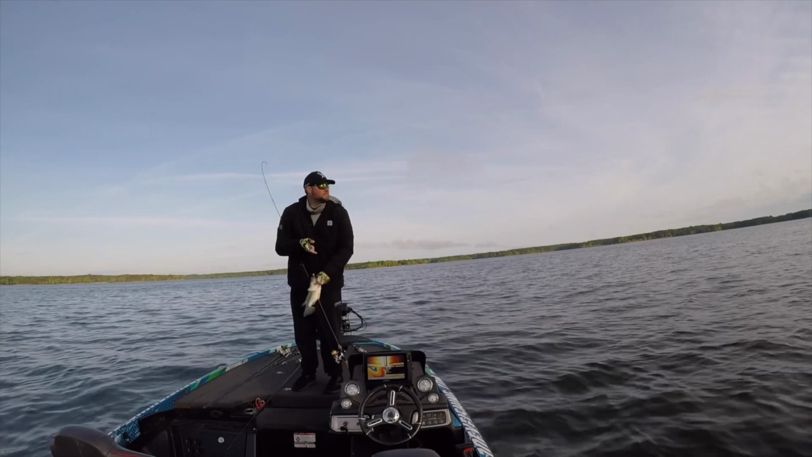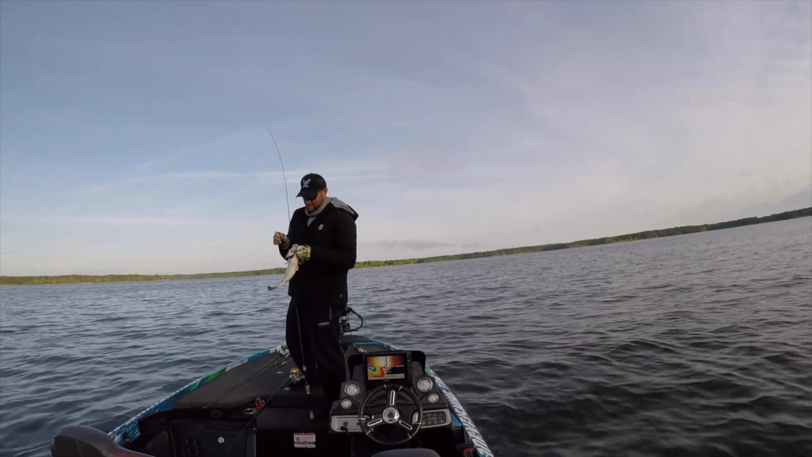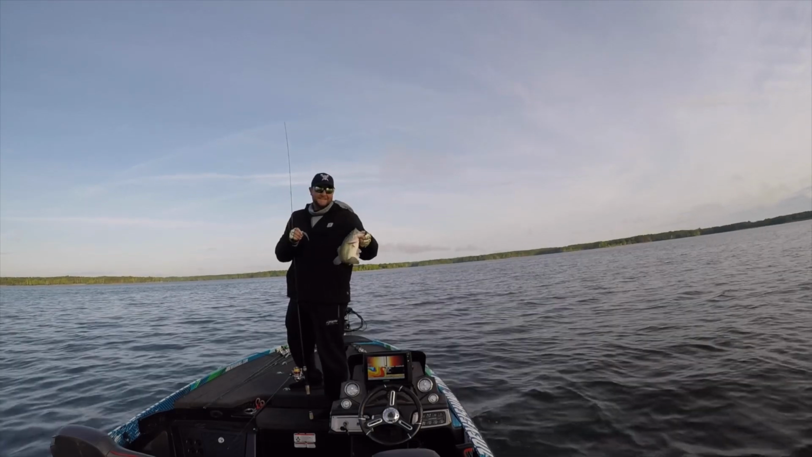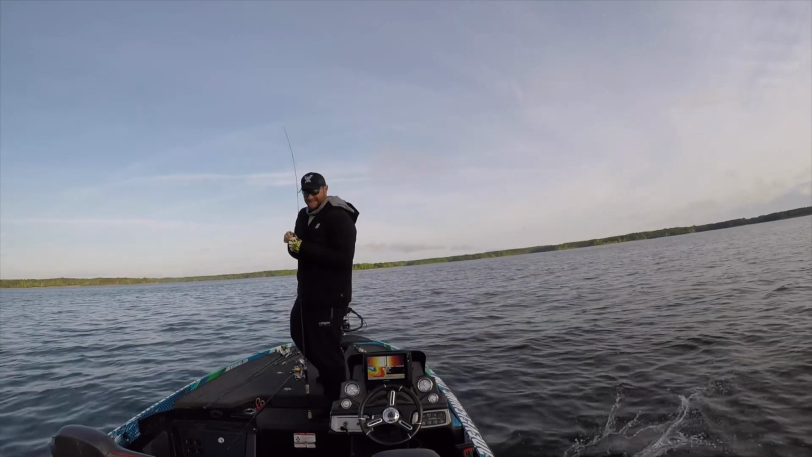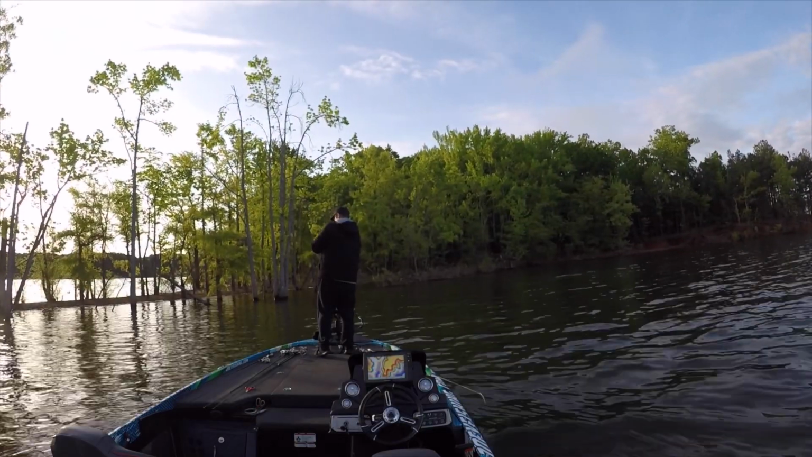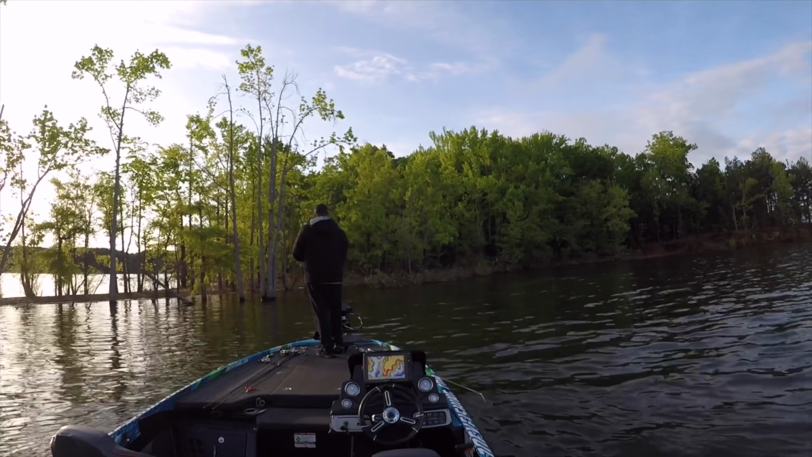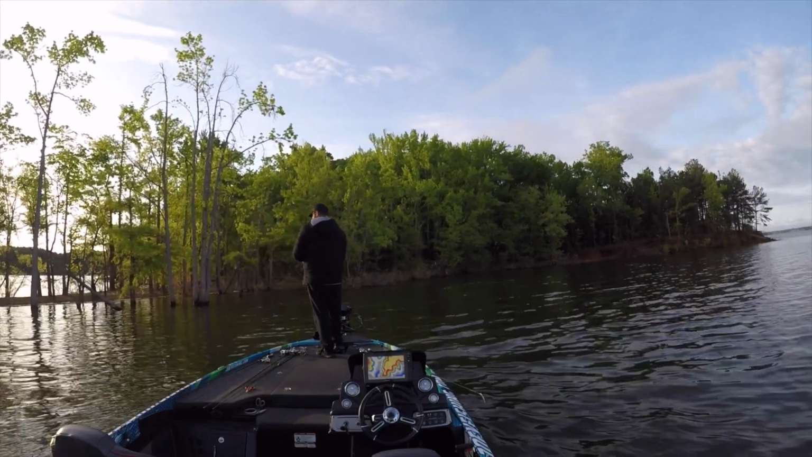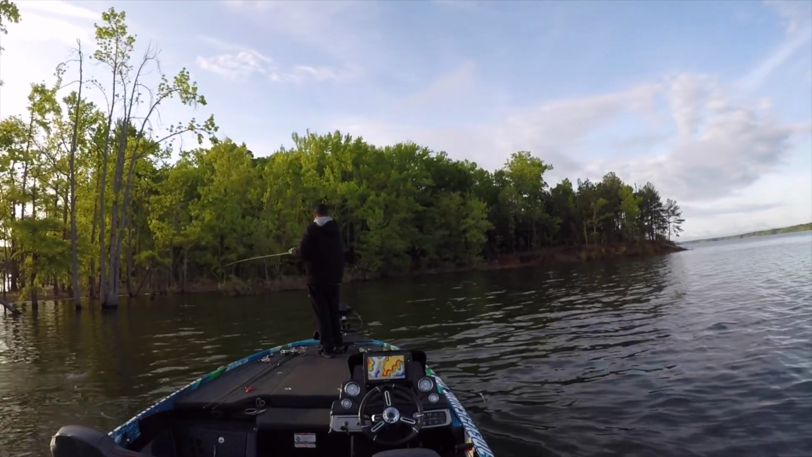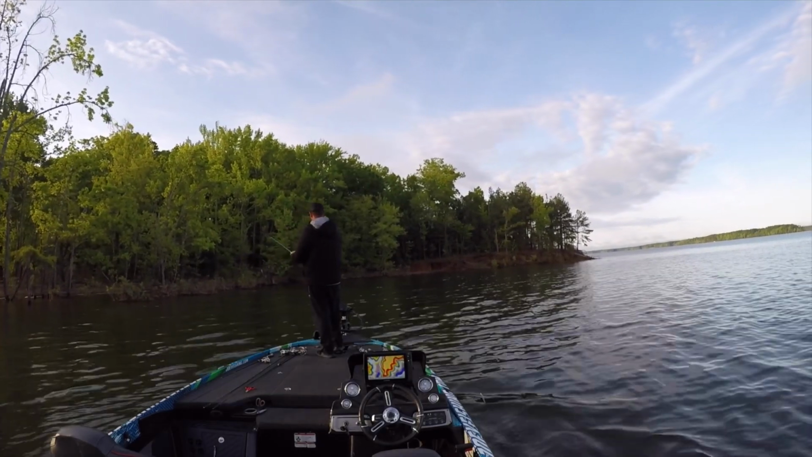It's a decent keeper. That's an isolated rock pile with stumps on a point, just like Toledo Bend. So I was pretty fired up that on my first stop I caught one doing something that I love to do, which you guys saw at Toledo Bend. I caught a bunch of fish doing that and weighed in a big bag doing that. So that was exciting, but I decided to keep going down the bank.